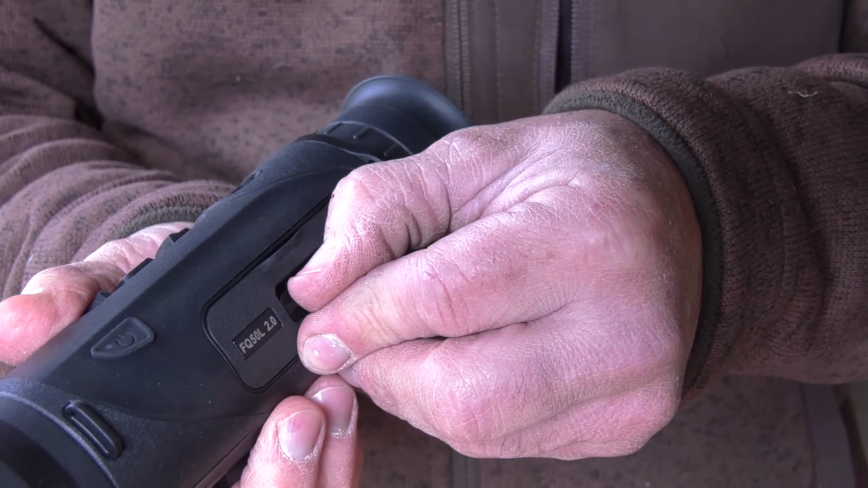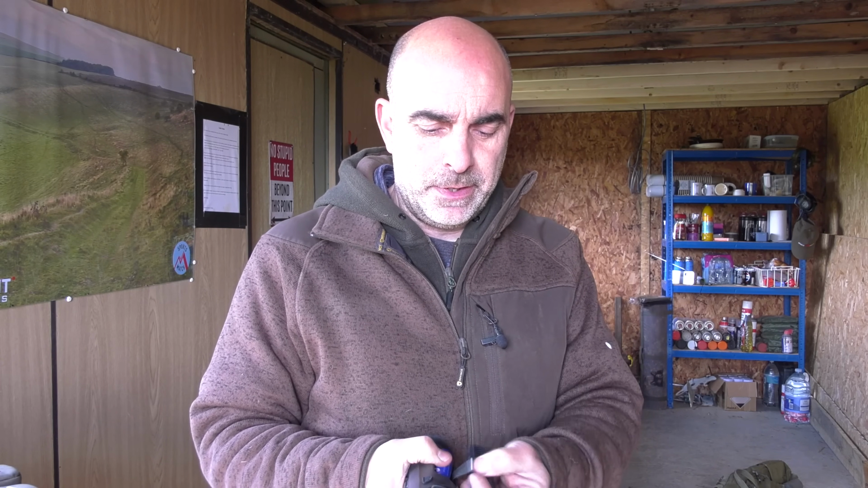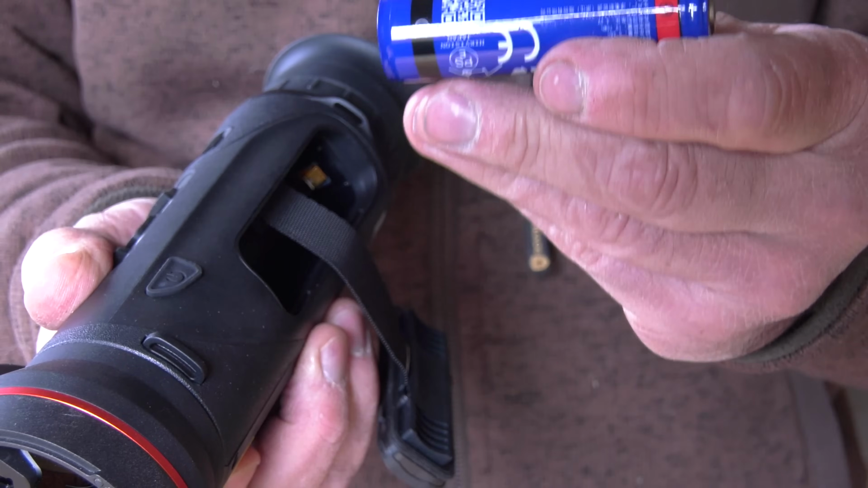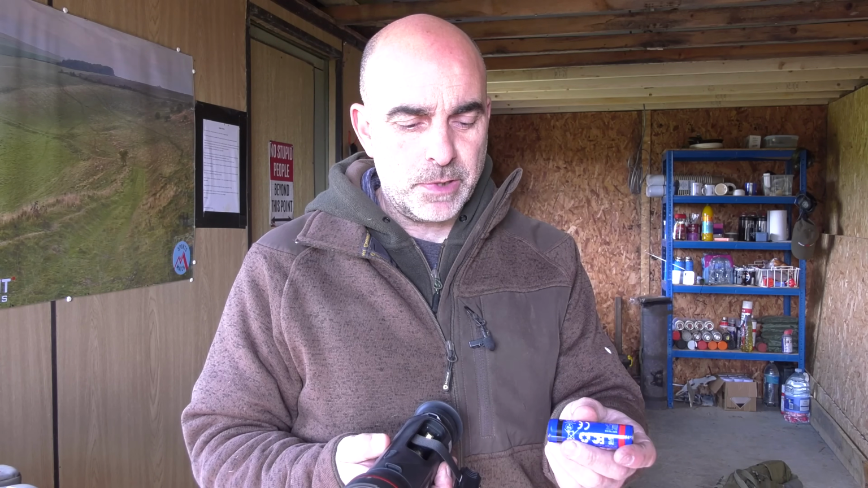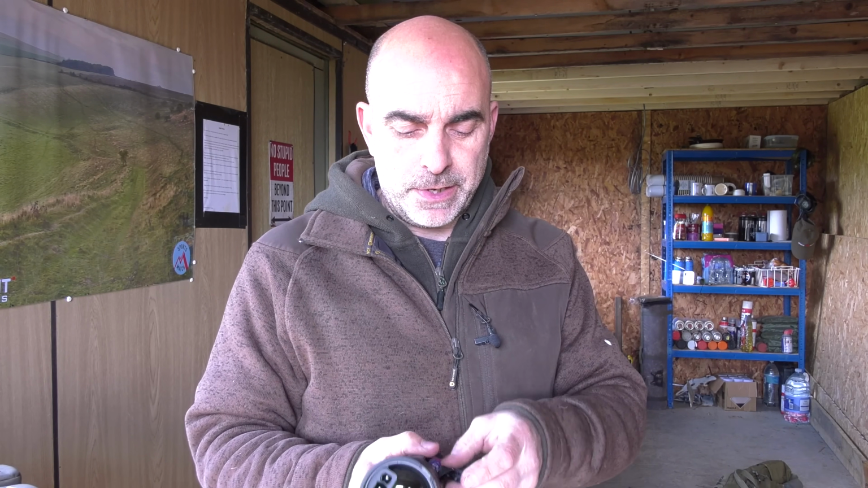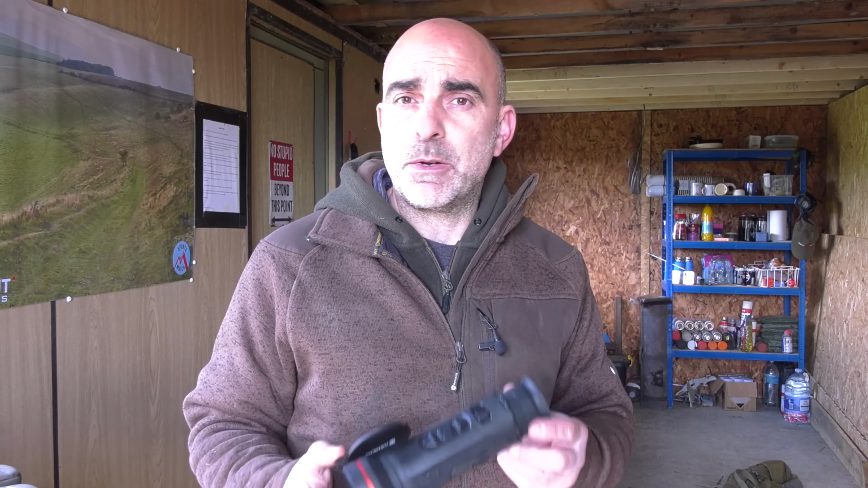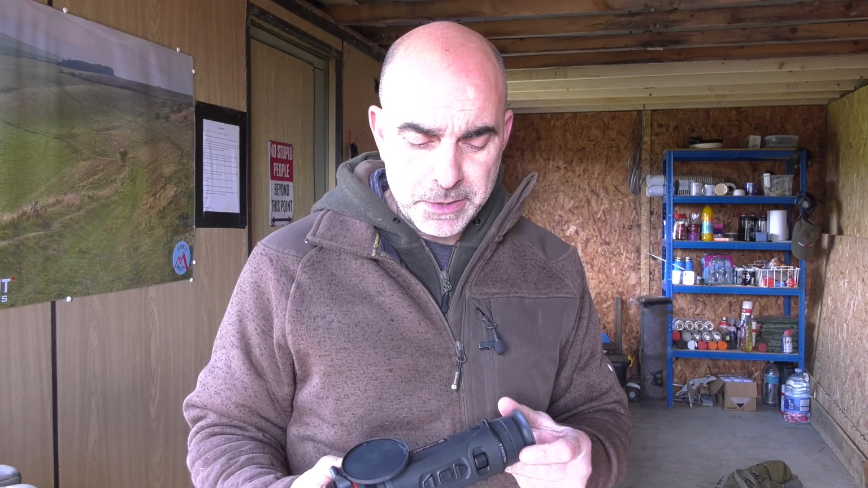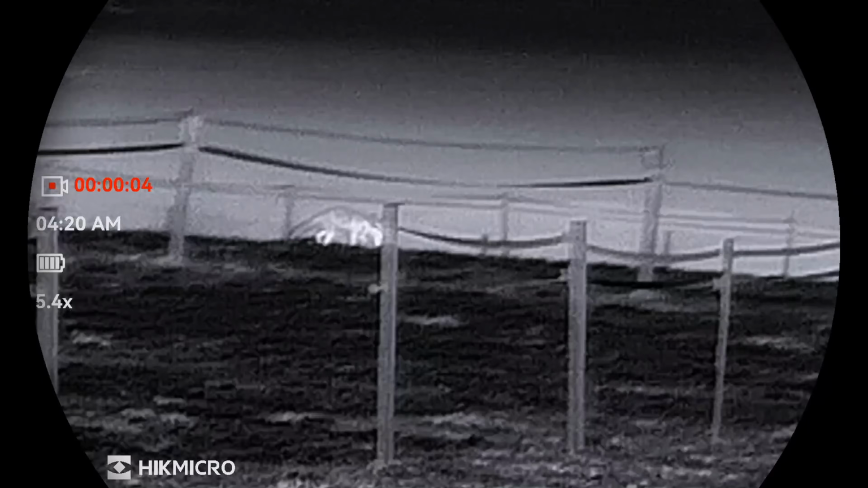Like the Condor, the Falcon runs on a 21700 battery, which is housed just in here. So as you can see, it's like an 18650 battery, it's just a little bit more chunky, and that will give you a longer run time, which incidentally is 6 hours with the Falcon here and 6.5 hours with the Condor. It's a reasonably lightweight unit, weighing in at 583 grams, and it's got a base mag of 2.7 with a maximum zoom of 21.6.